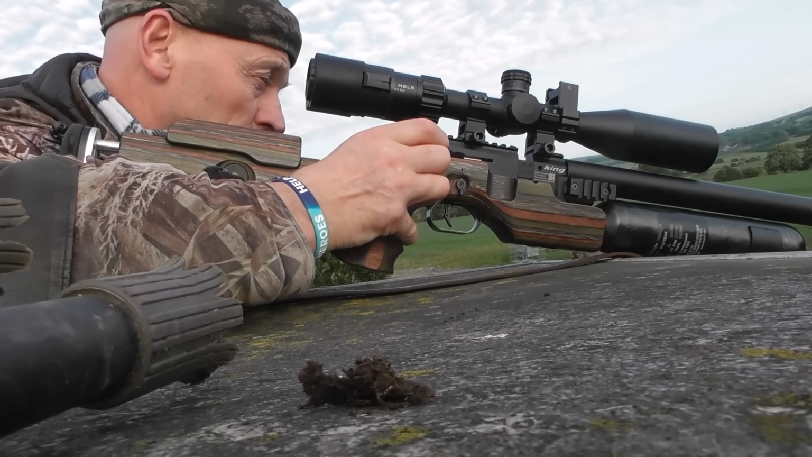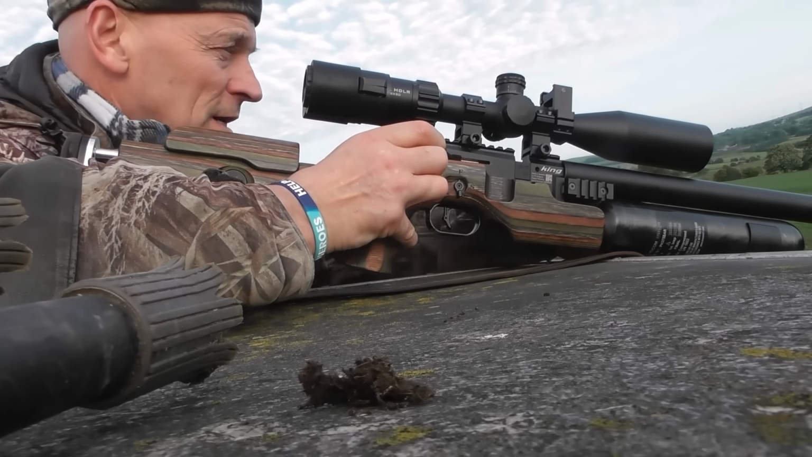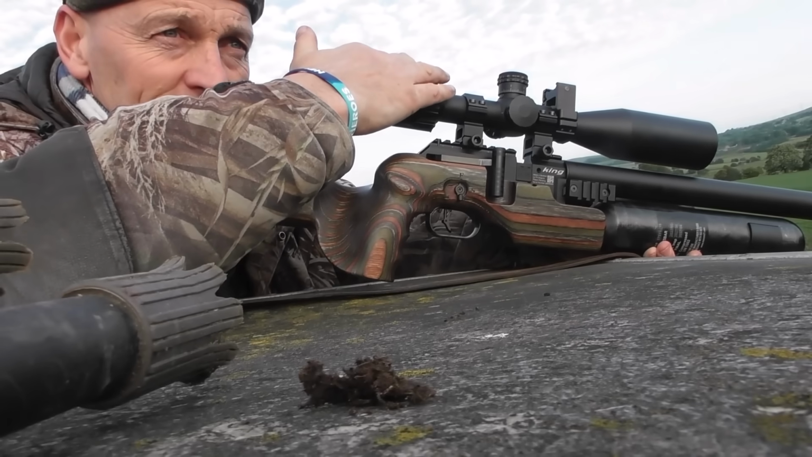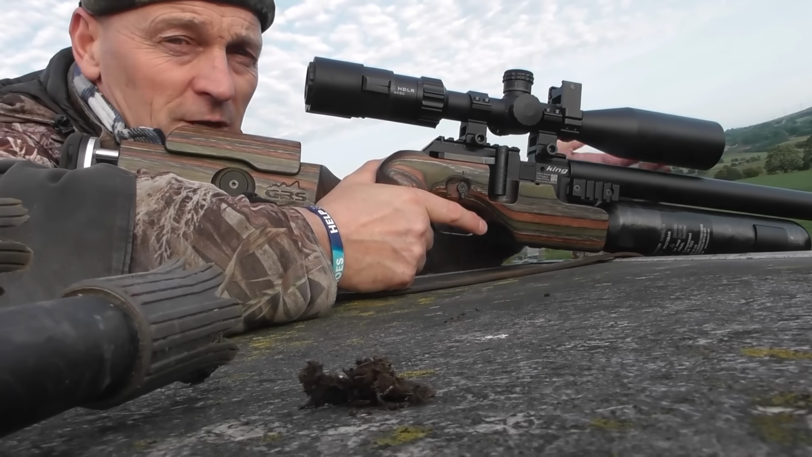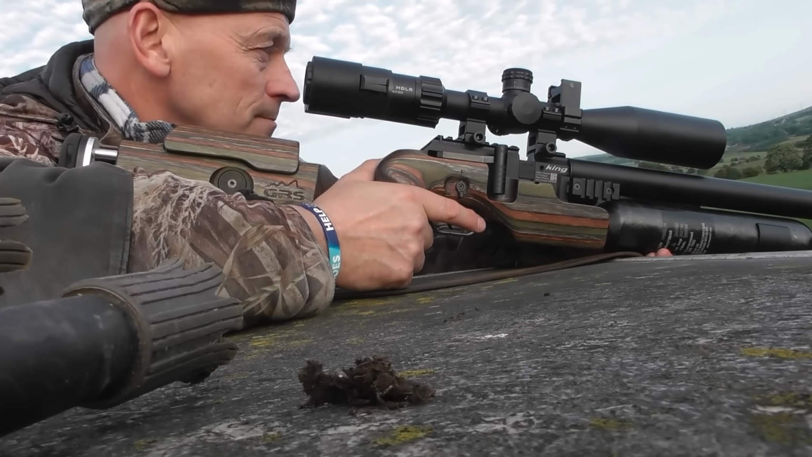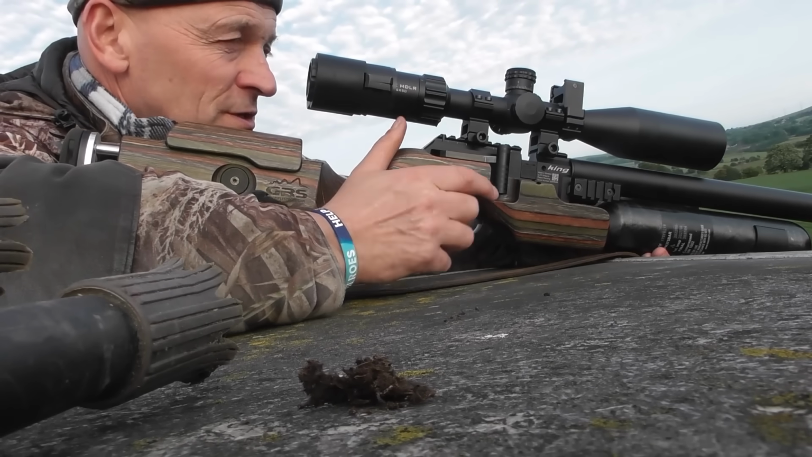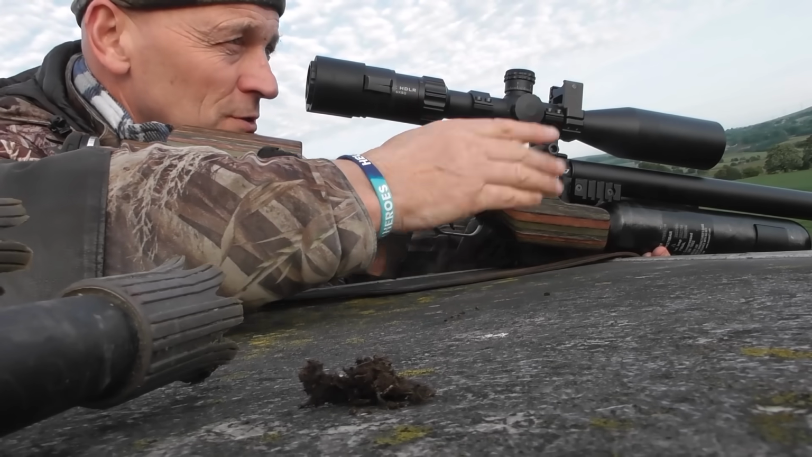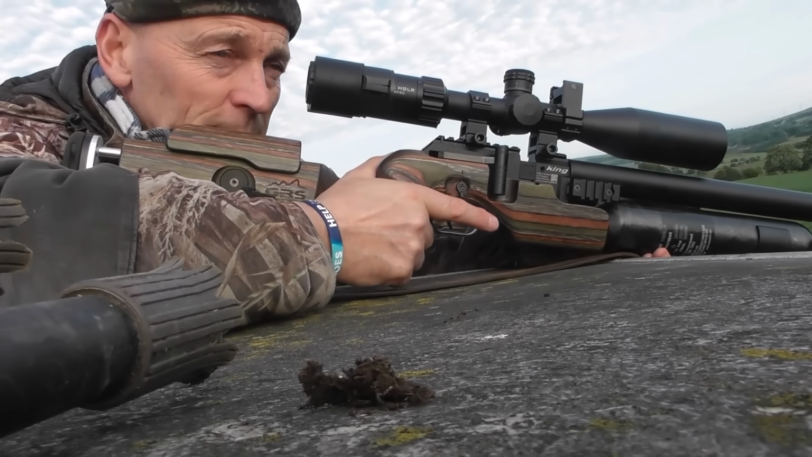I'm also single loading as well, because when I shoot rats sometimes using a magazine, I double load it. So single loading, I'm more in control. But yeah, I'm only shooting 35 yards and I should be able to just aim dead centre at these rats and it should just absolutely put the lights out. Anyway, I've got to be quiet.